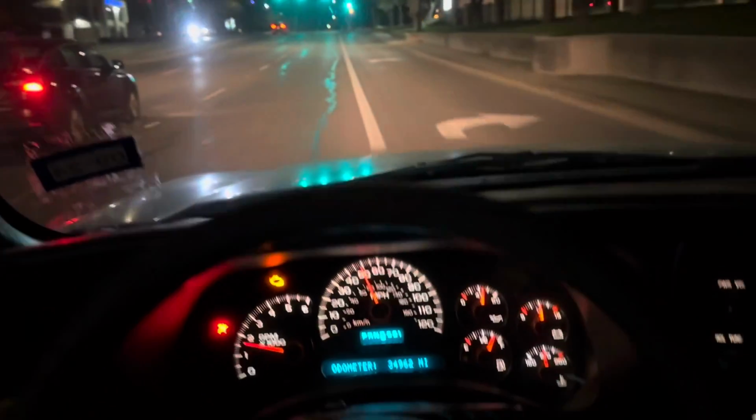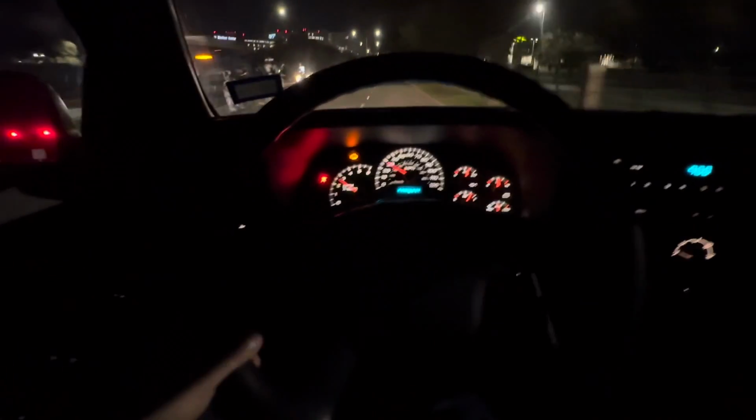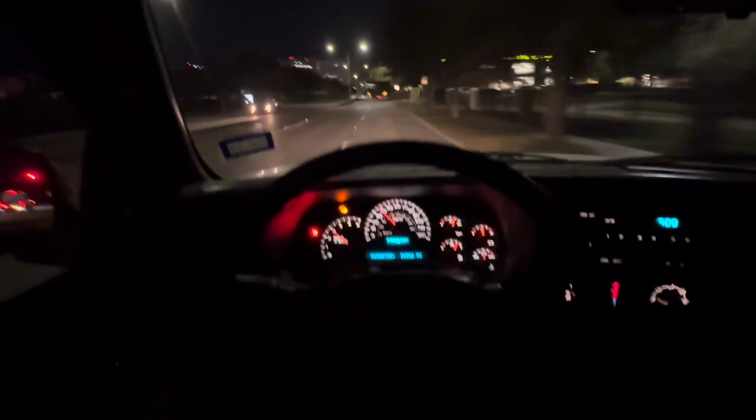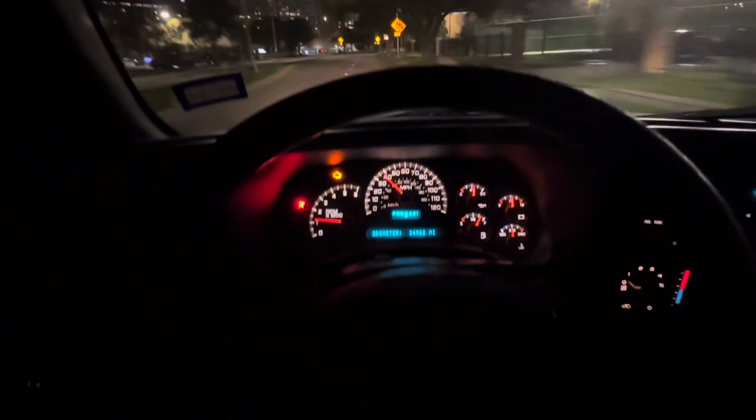Let's go, baby. Let's go. This is badass. Well, I passed up that sheriff again. Hopefully he doesn't come back and pull me over. Nah, he's not. Gates closed, yeah.